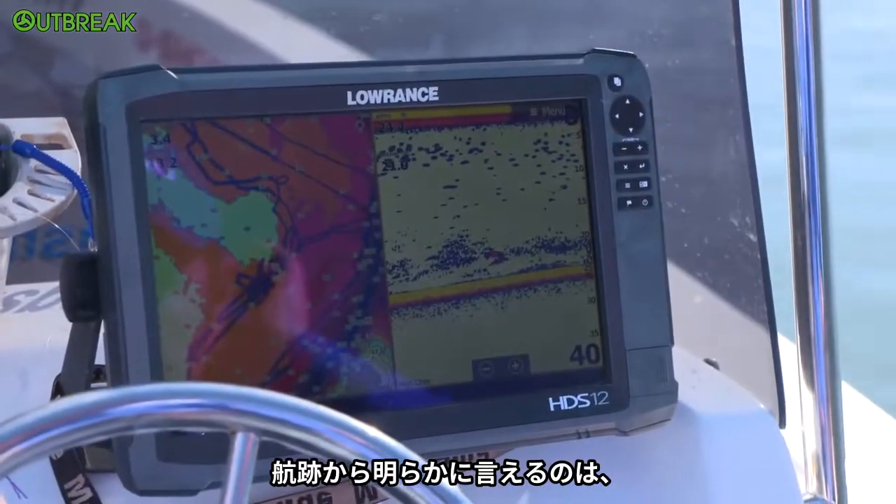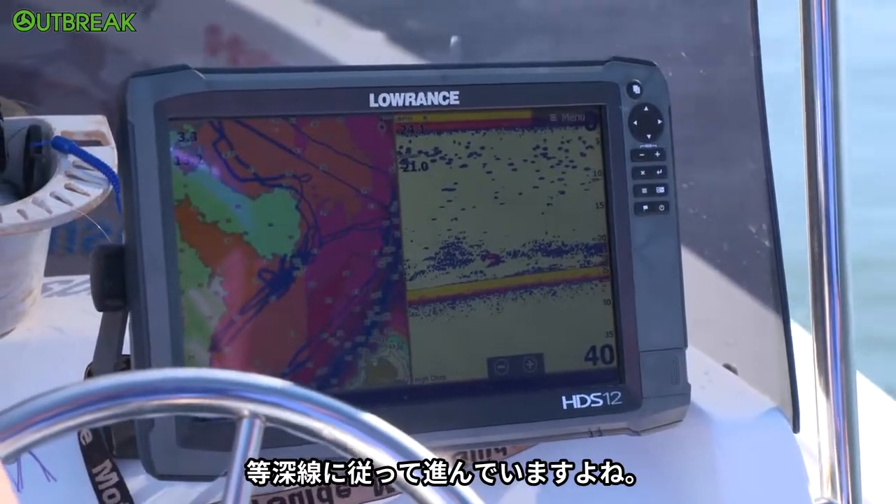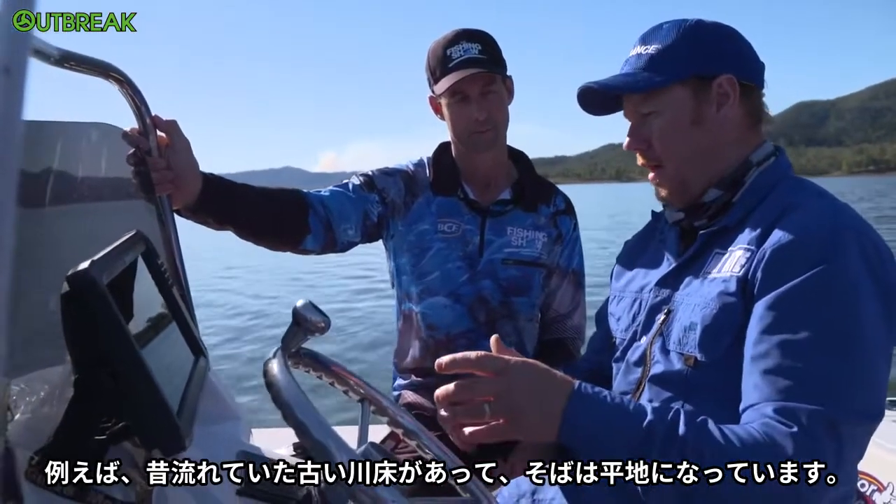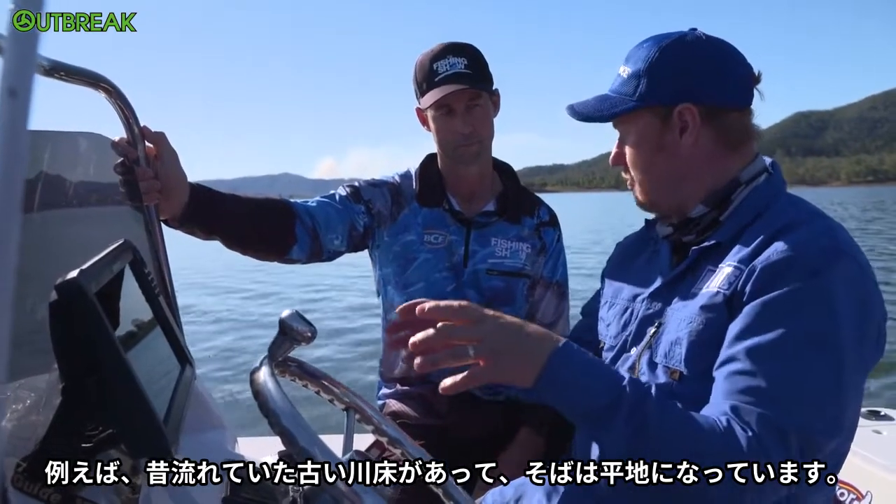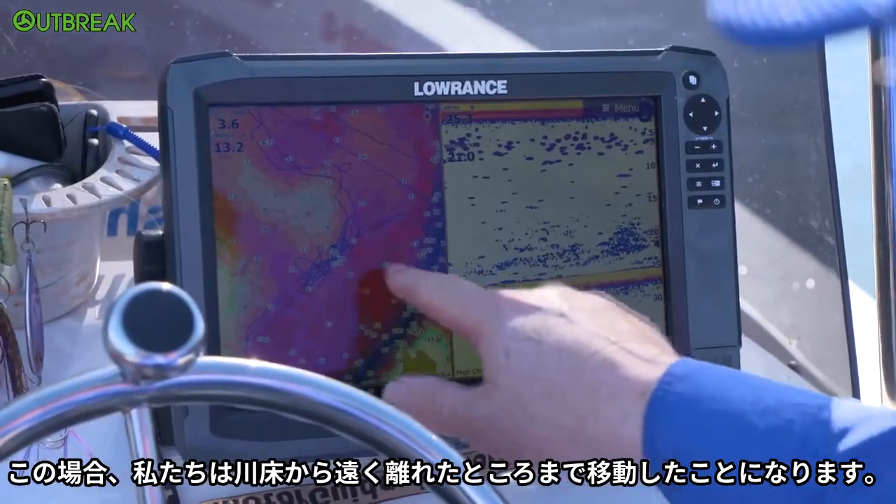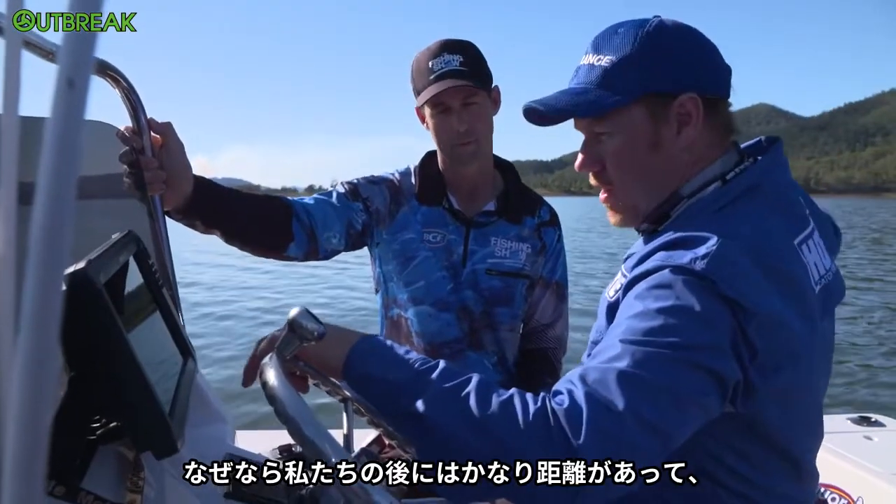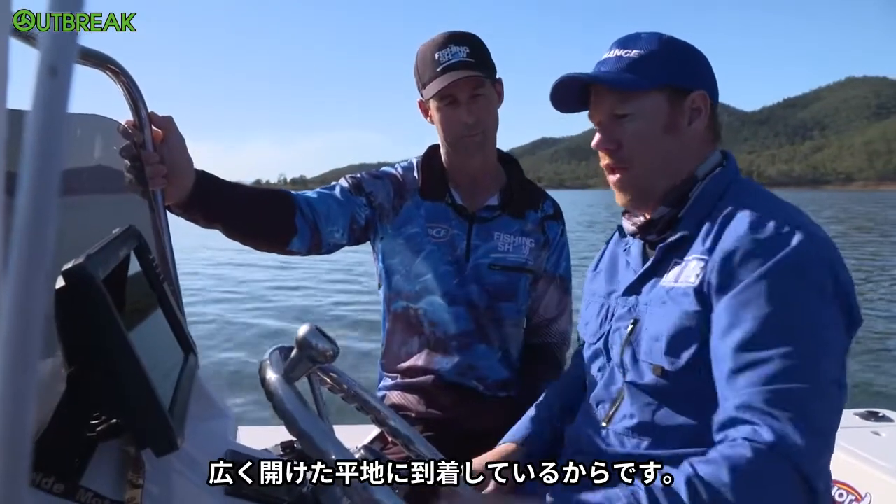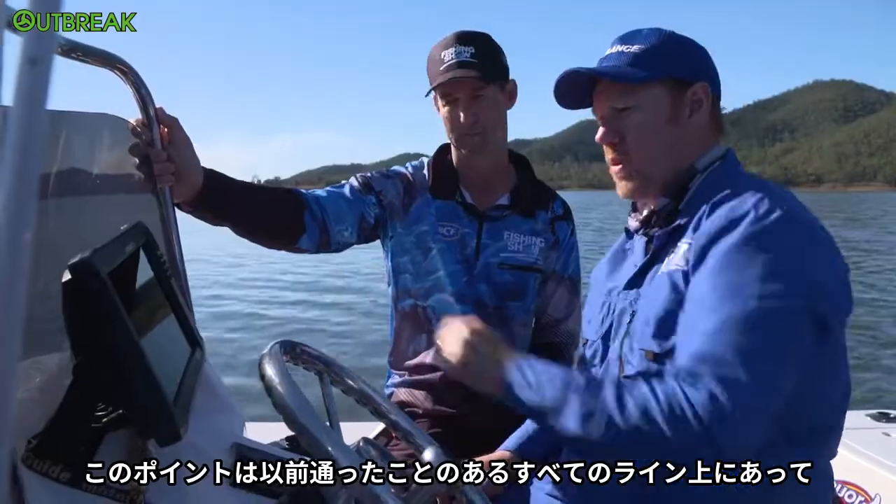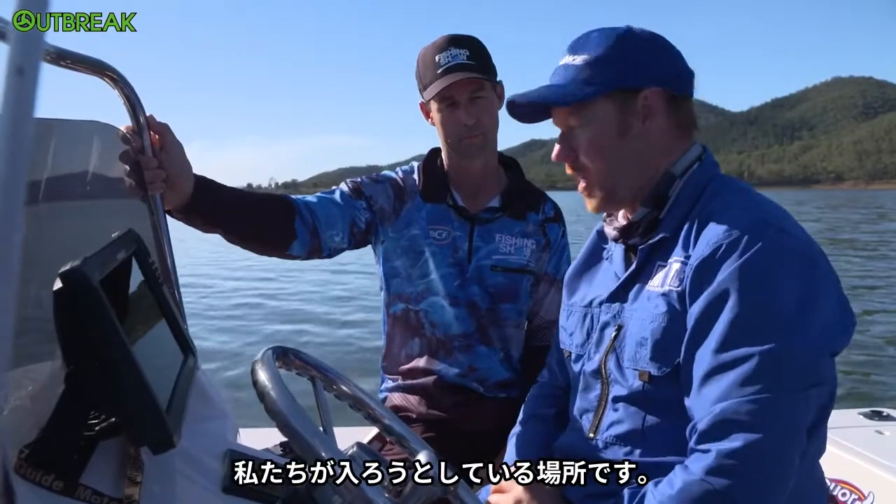Bravo. And I can tell by the track lines, obviously, you like following your contours. Yeah, contours play a big part. So whether it be like an old riverbed running along, and then you have your adjacent flats, and in this case here we've moved a long way away from the riverbed because it's quite a long way there behind us, and you've got these big open flats way behind us, and it's going to come up onto an underwater point here, and that's where we're coming in on all those other lines where we've been before.